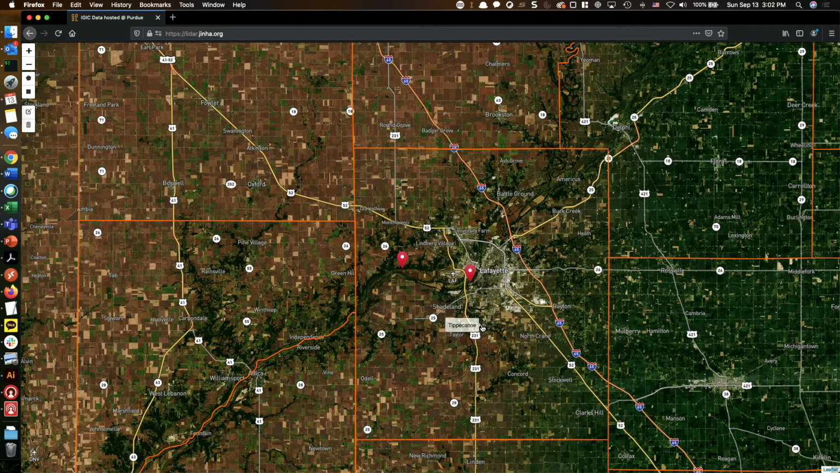But what if you want to download the Indiana statewide LiDAR data? Whenever you move your cursor over the counties, like I mentioned earlier, the name of the county is going to show up. Once you click the county polygon, the name of the county shows up in the pop-up window, and there is a link that says LiDAR data download. So you just click that.